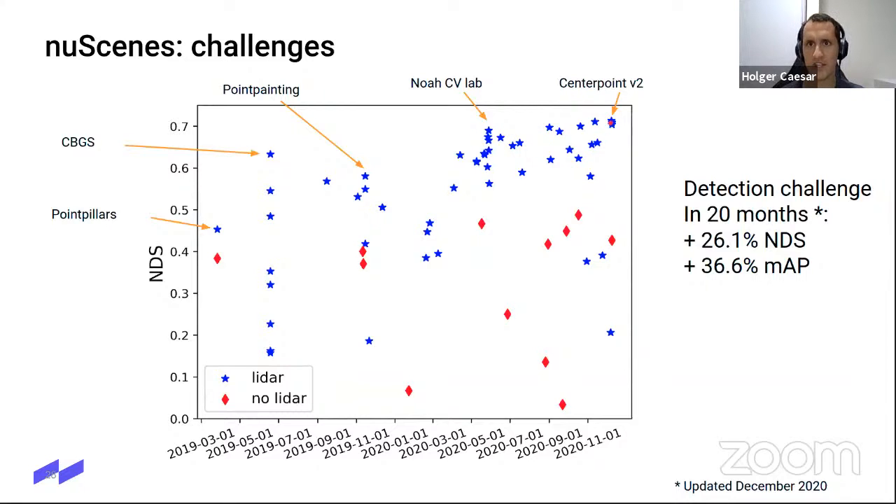And the last challenge now was CenterPoint V2, again achieving a big improvement in performance. So that's super impressive to see that in 20 months, we saw an increase in performance of mAP of 36.6%. So that's huge. That means we've almost doubled the performance since then.